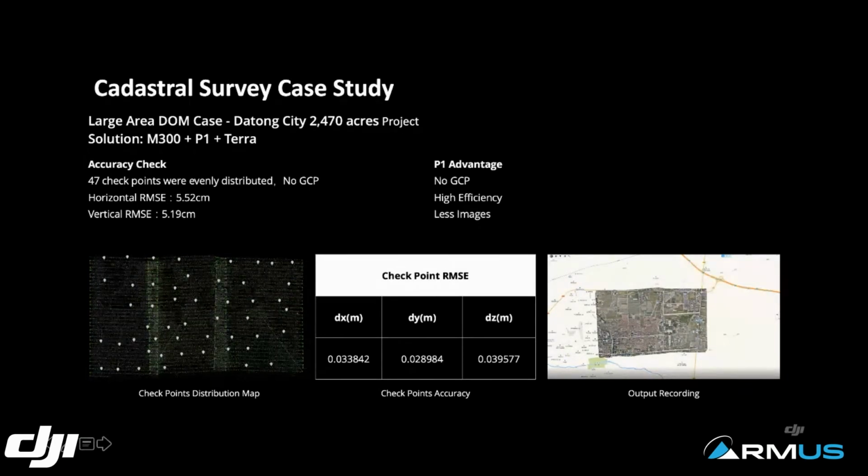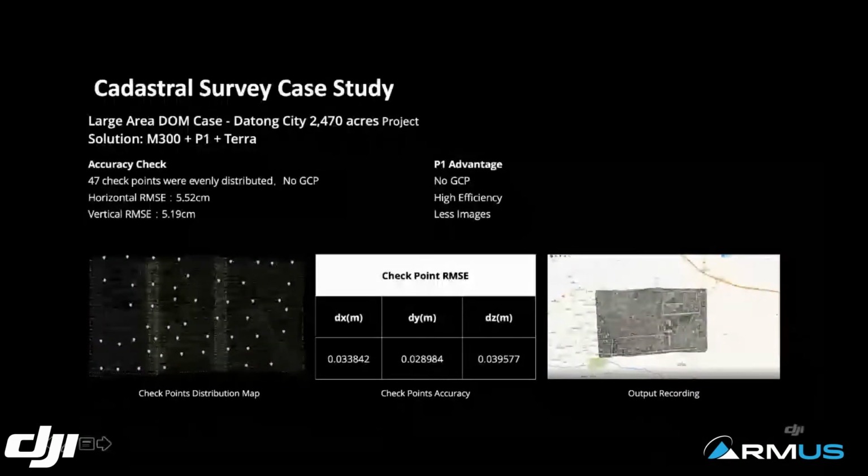This is just continuously studying this 2,470 acres project. We placed 47 checkpoints, and we scattered these checkpoints all over the map, as you can see on the graph on the left. None of these checkpoints were used as ground control points. So we didn't use these points for ground control points.